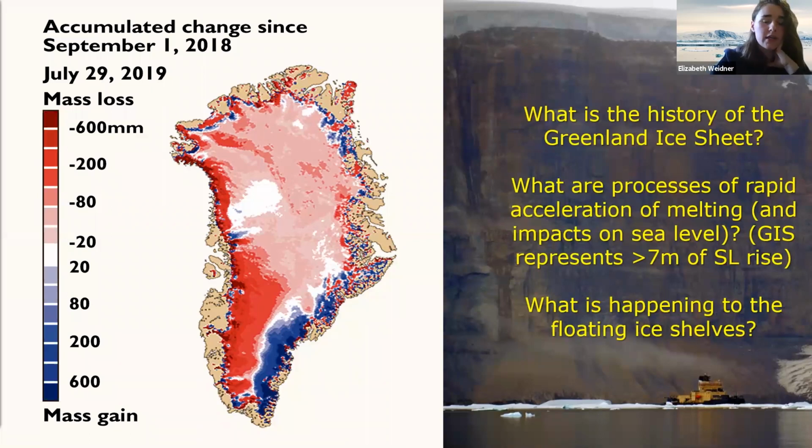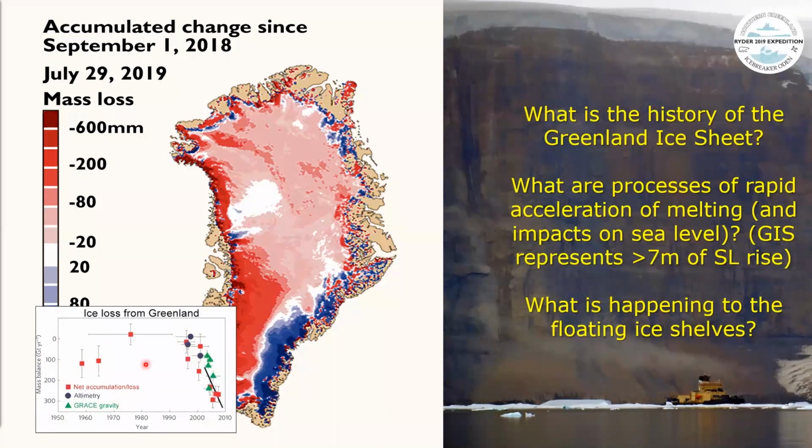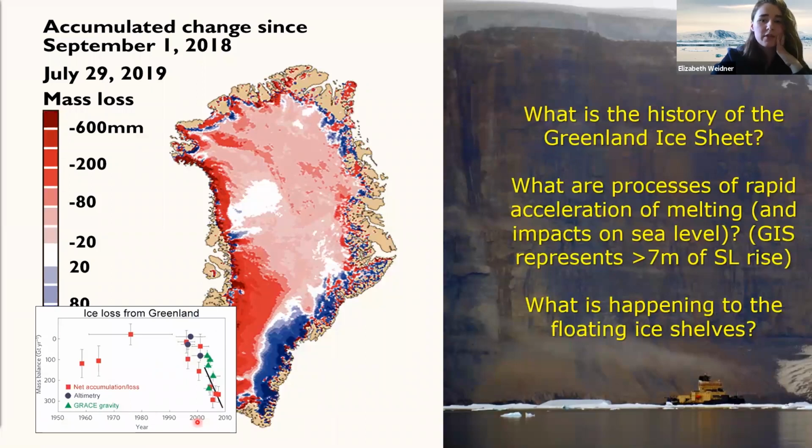So in the left-hand image, you can see the Greenland ice sheet, and it's colored by accumulation change over approximately 1 year. You can see, especially in Western and Northern Greenland, we have significant mass loss. And this is part of a larger trend illustrated in this figure, where we have year and then the mass balance. And you can see since the 90s, in the past 30 years, there's been this accelerated melting of the Greenland ice sheet.